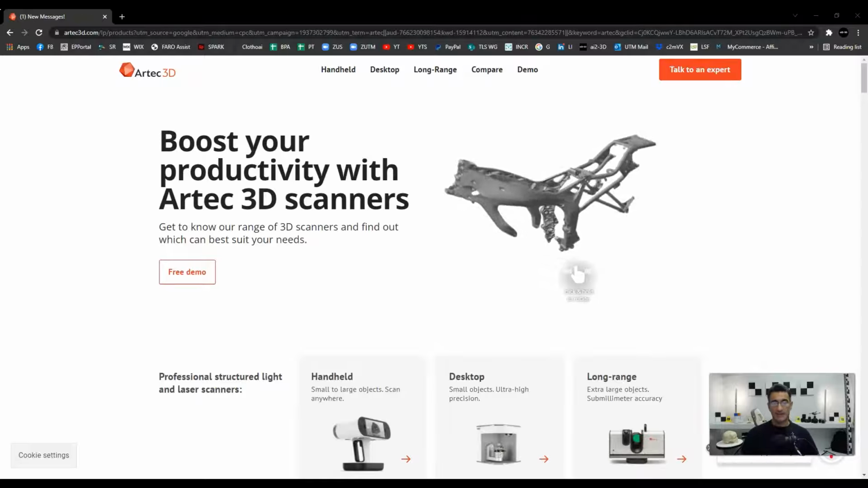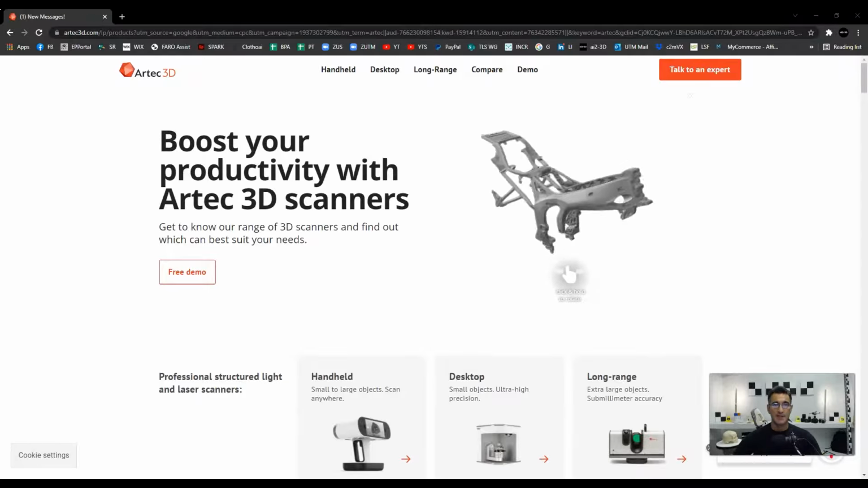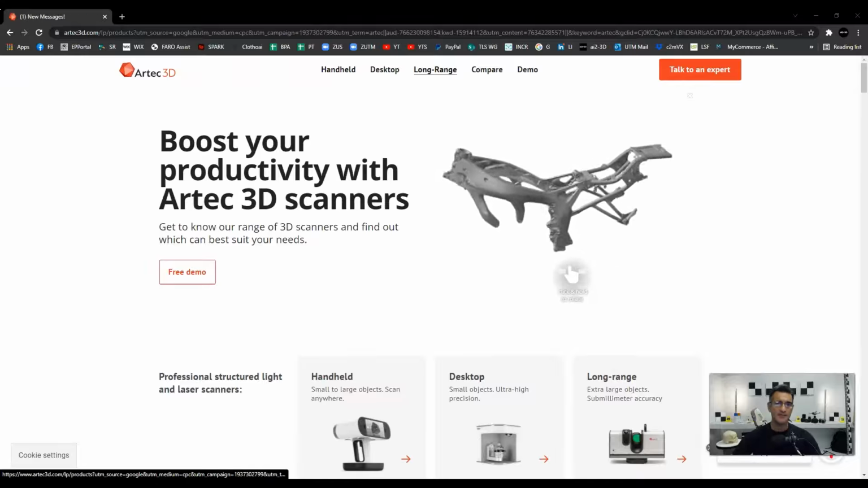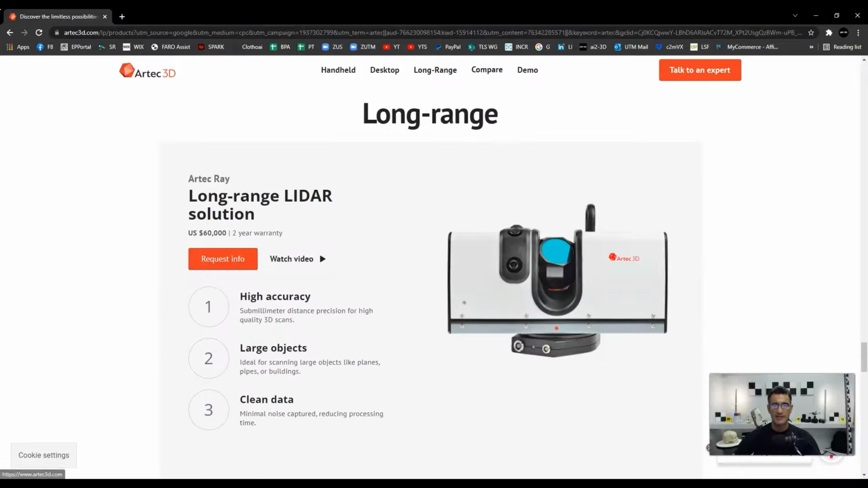So let's start off and talk about the Artec brand of scanners. Now they do make some different things here, so we'll just get some things out of the way. They have a long-range scanner, and they call it the Artec Ray. Now the Artec Ray, I believe, is a repackaged Surphaser scanner. They have really great scanners. Surphaser makes probably some of the most accurate scanners in the world, so it's a really great option if you're looking for very, very high accuracy, definitely.